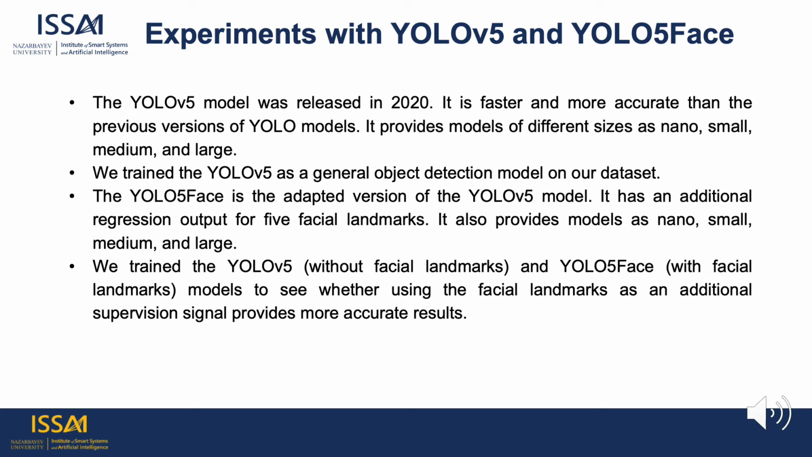The YOLO 5 face is the adapted version of the YOLO v5 model. It has an additional regression output for 5 facial landmarks. It also provides models as nano, small, medium, and large. We trained the YOLO v5 without facial landmarks and YOLO 5 face with facial landmarks models to see whether using the facial landmarks as an additional supervision signal provides more accurate results.